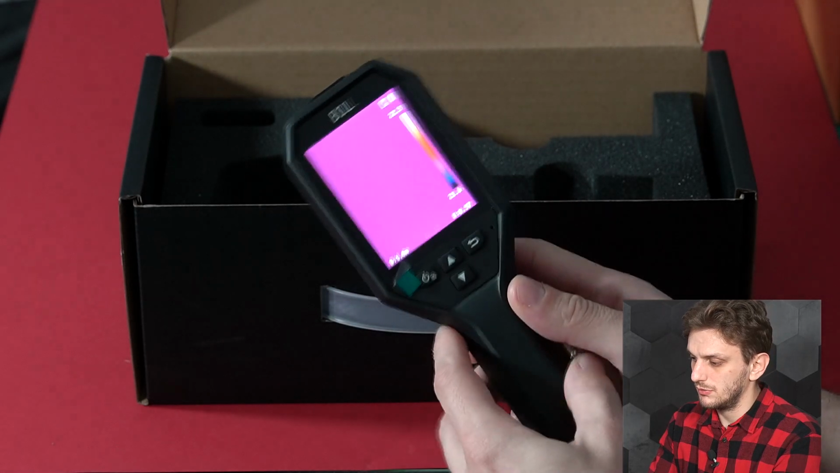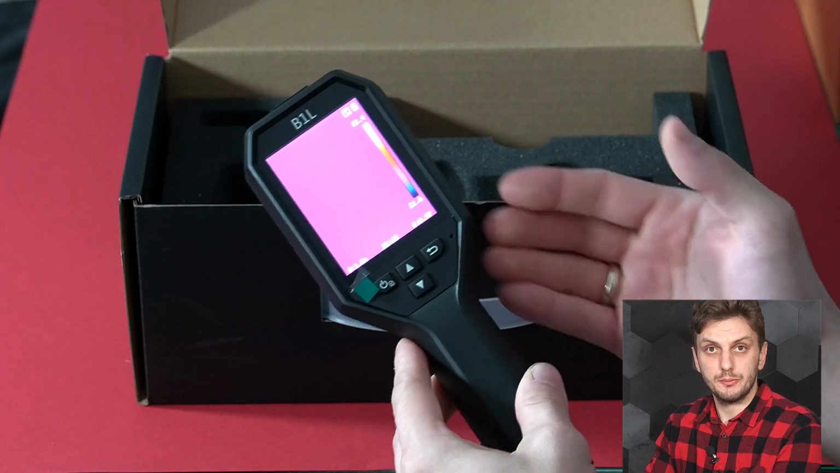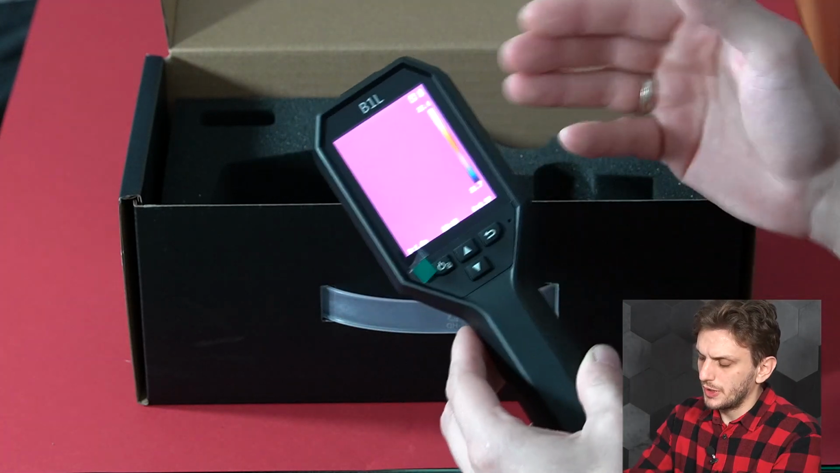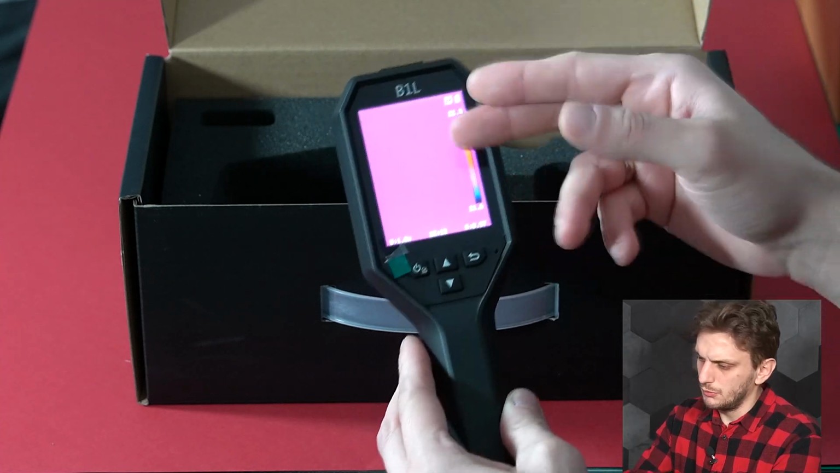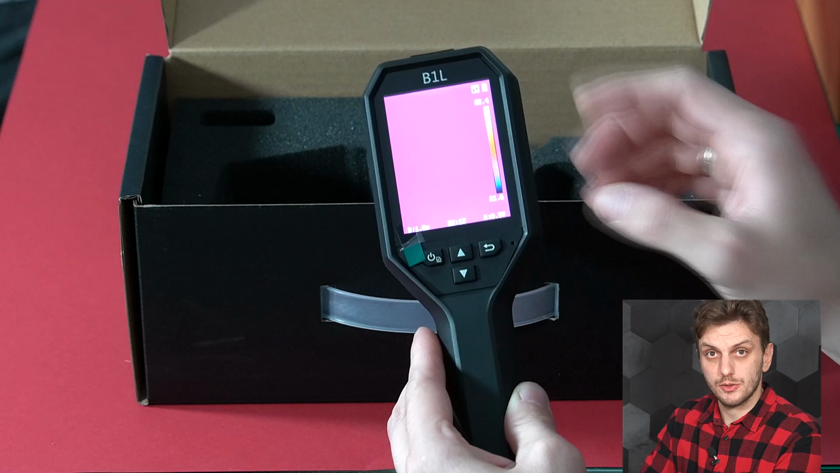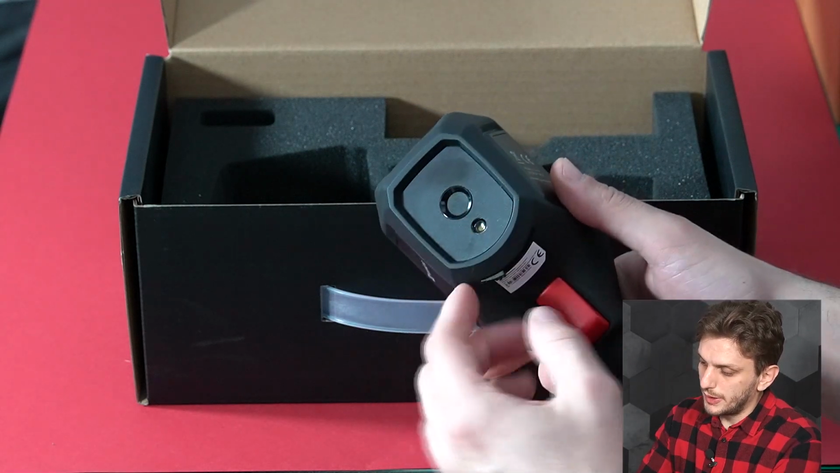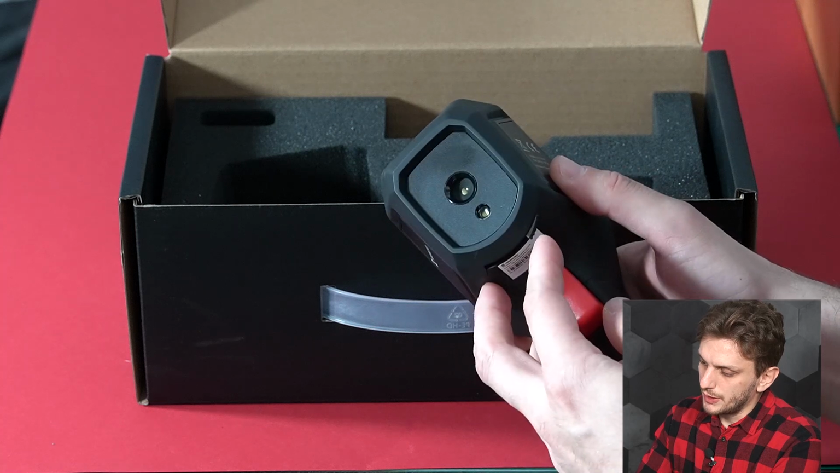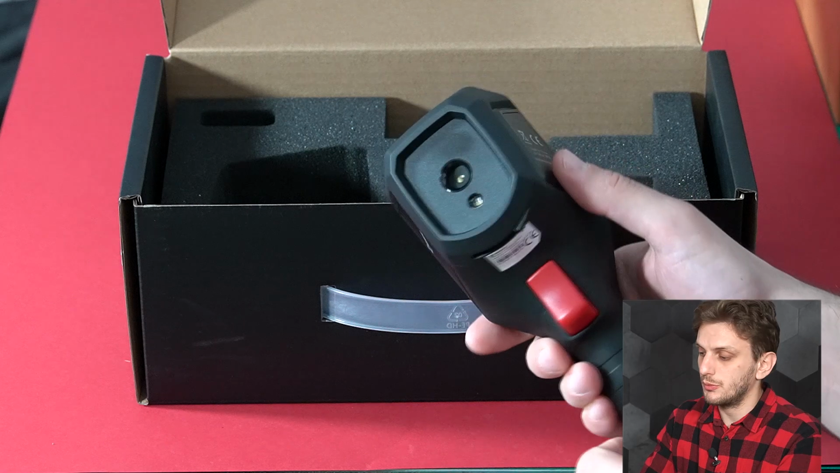And we can see just how quickly it started up, so you can perform quick temperature measurements with it. We can also see that it has a large 3.2-inch color display. And at the moment you can't see anything because it has quite a nice feature. Here on the front, the camera is protected by this cover. So you can use this shutter to protect the lens when you're not using the camera.